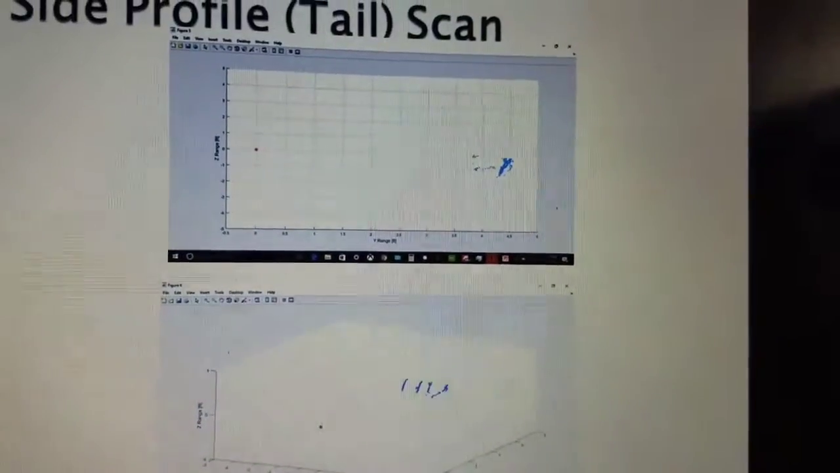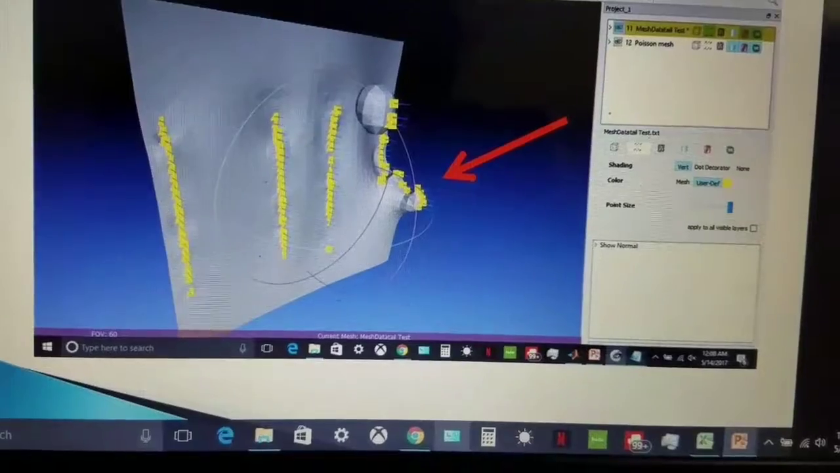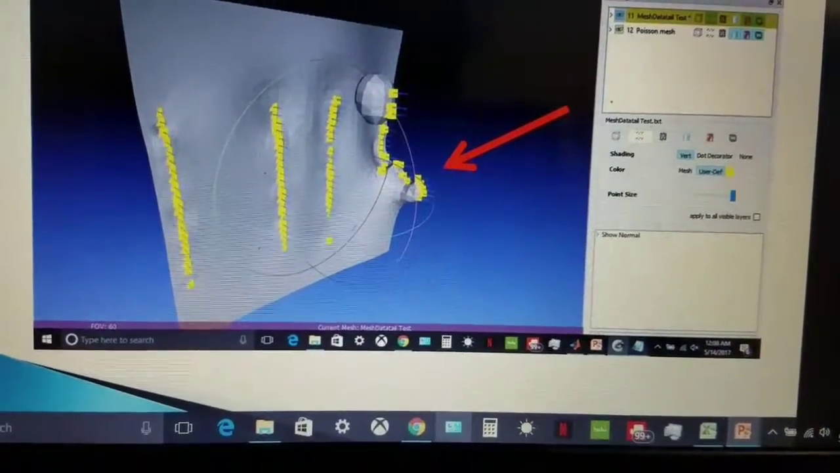So this final scan was for the tail. The 2D image doesn't make a whole lot of sense, but when you look at the 3D, you can see the tail getting narrower and narrower, and then on the very last line on the far right, you can see where the tail or the rear stabilizer sticks out. So in MeshLab, aside from that little noisy point at the top right, you can see the tail sticking out, which I think is pretty cool.